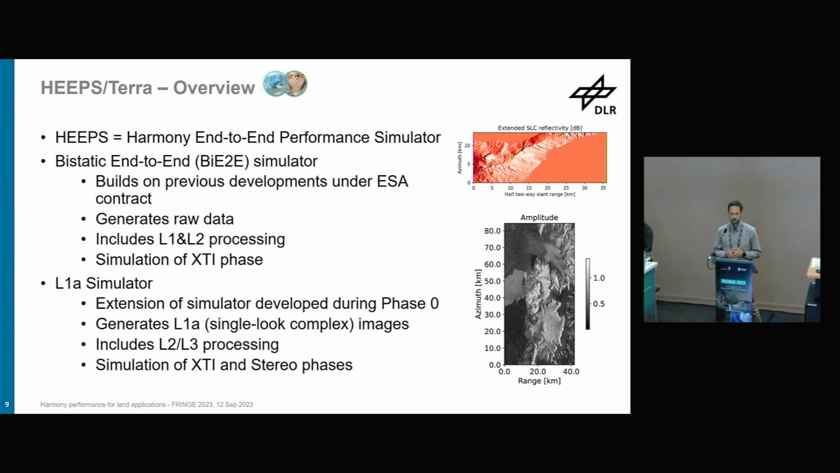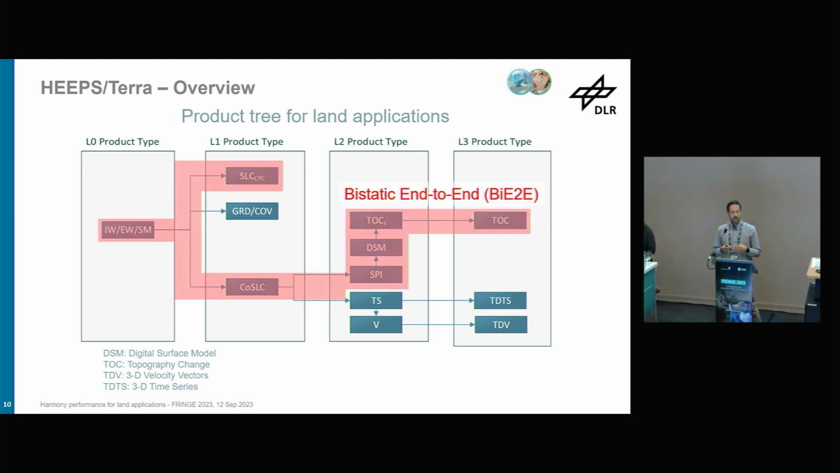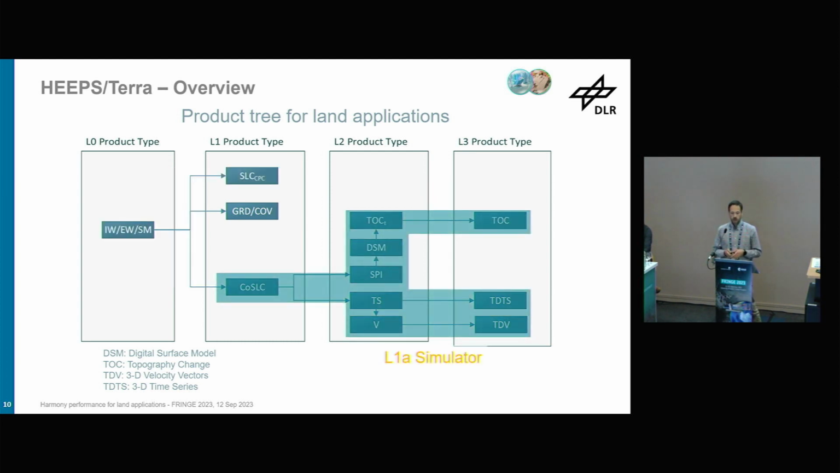time series. So this slide just shows the coverage of the two simulators using this product tree of Harmony. So you see the different columns, level 0, the raw data, level 1, level 2, and level 3. You have also the acronyms on the bottom. So the bistatic end-to-end covers all these products. As I said, we generate actually raw data and go until the production of the DEM, while the level 1A simulator starts on level 1 on co-registered focused images. Due to lack of time, I will concentrate only on the results we produced with the level 1A simulator.